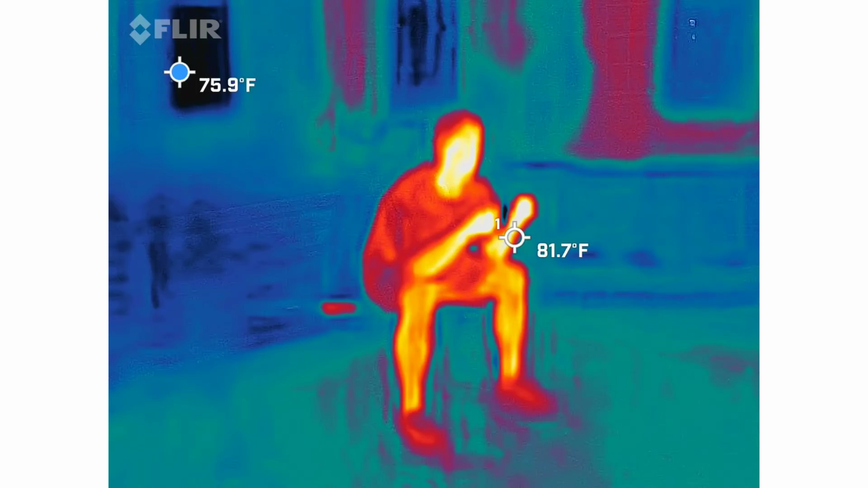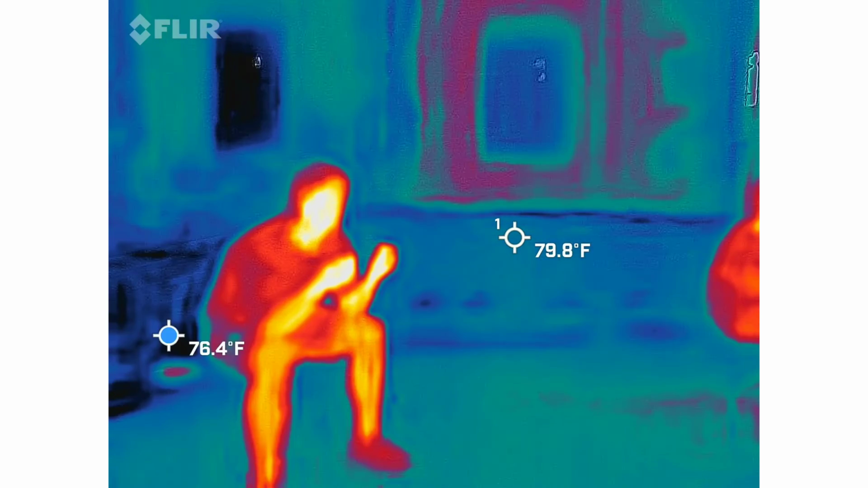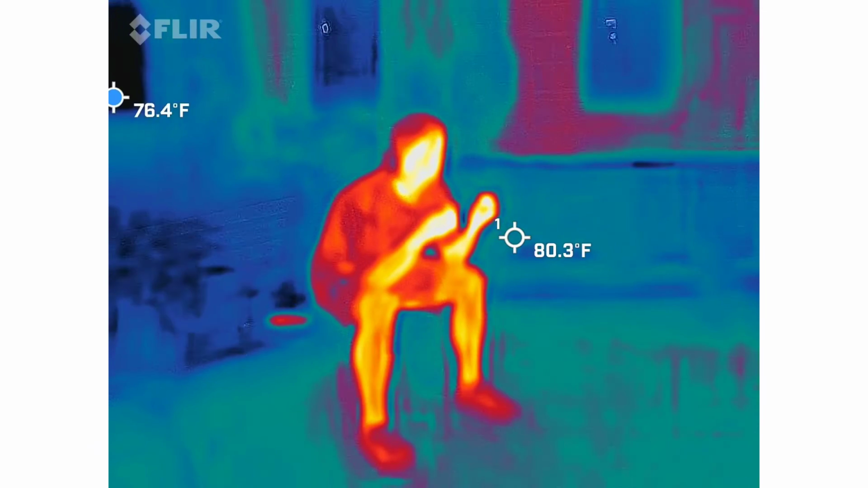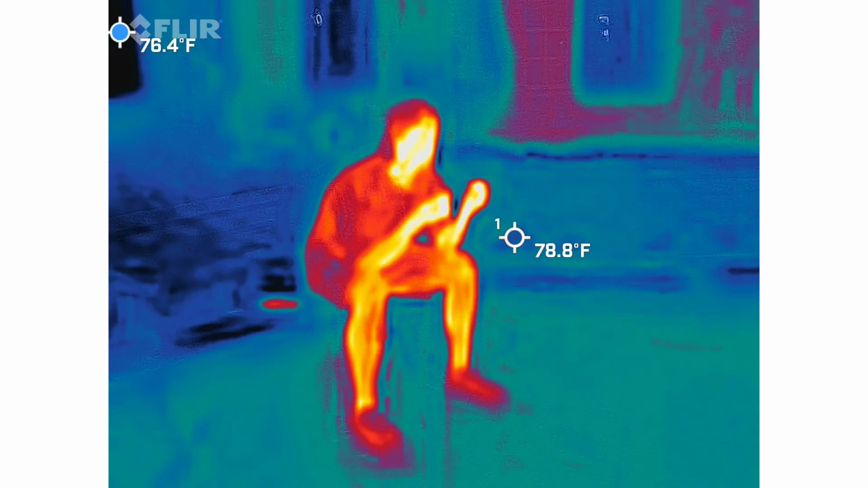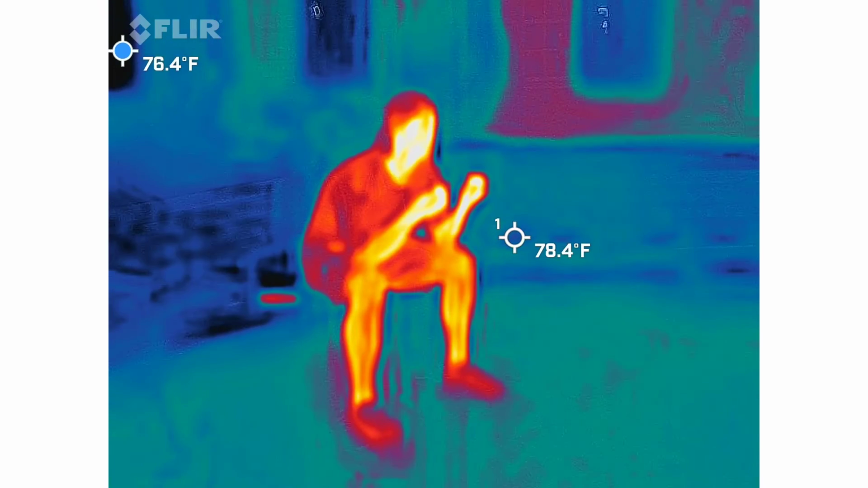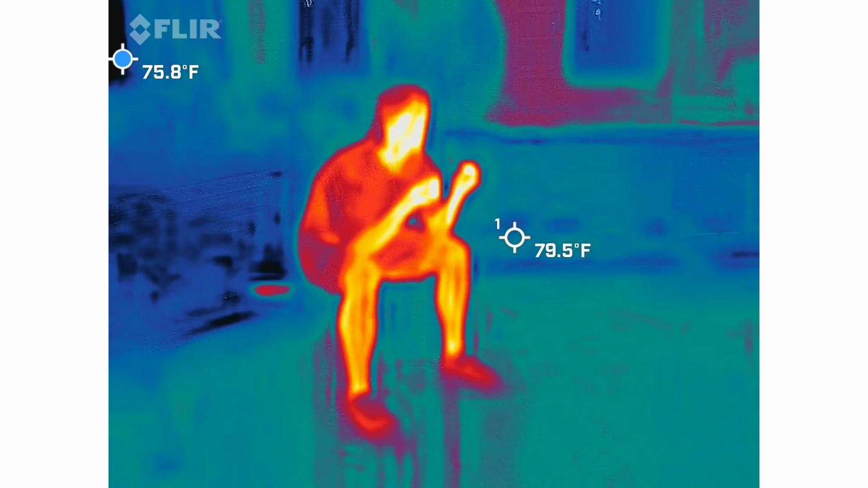I want to go back to the age question, that's pretty good. So, if you're over 40, open the rods. Under 40, close the rods. Over, open, under, close.